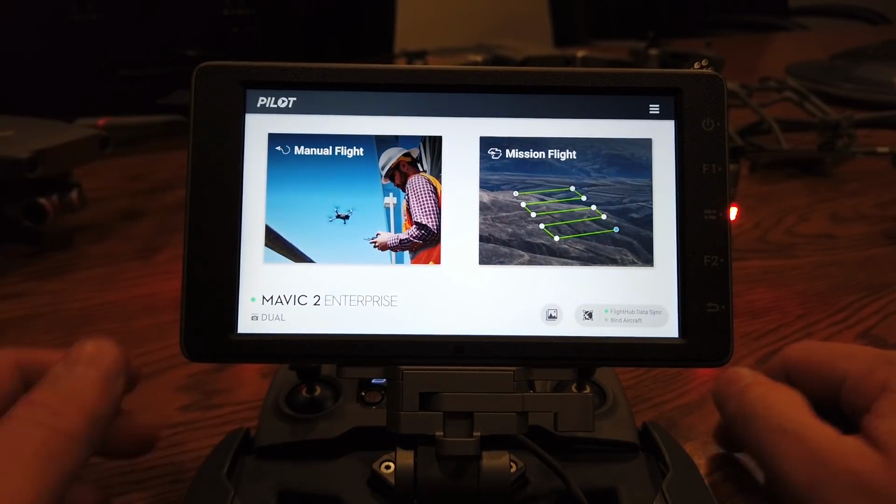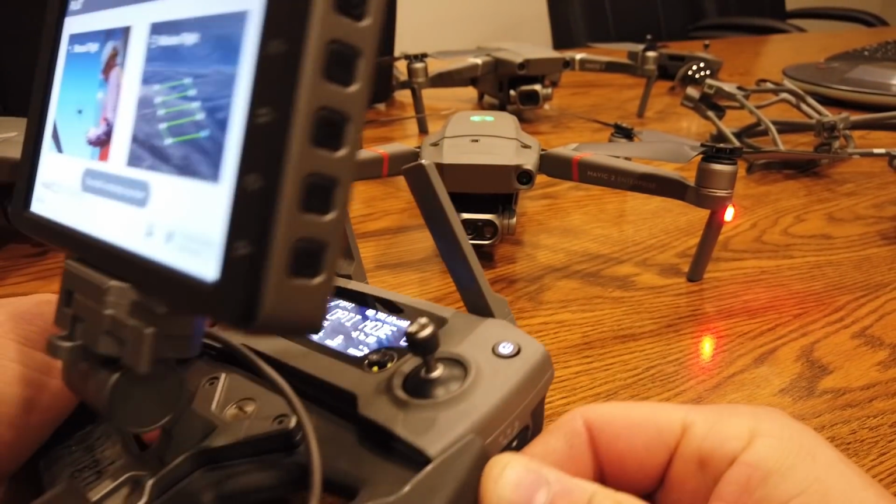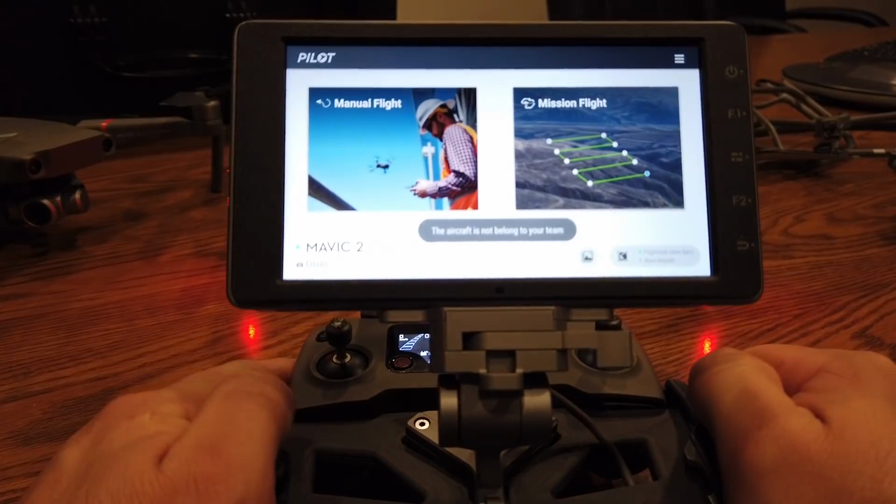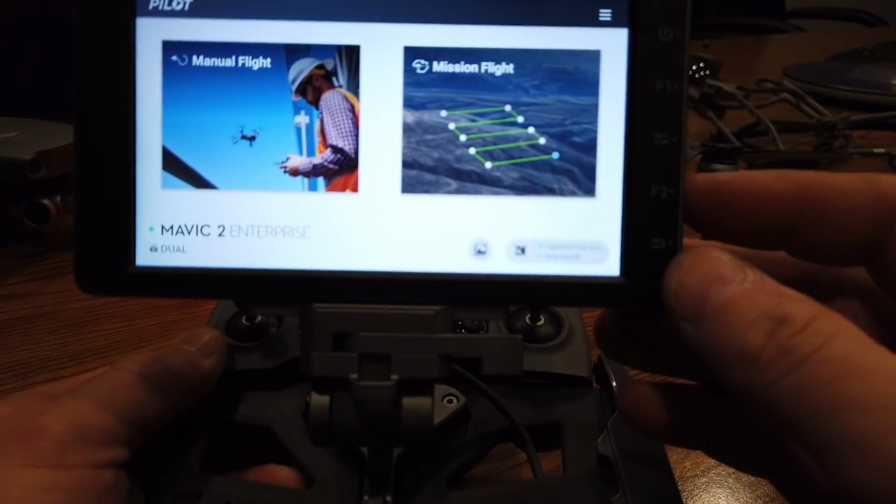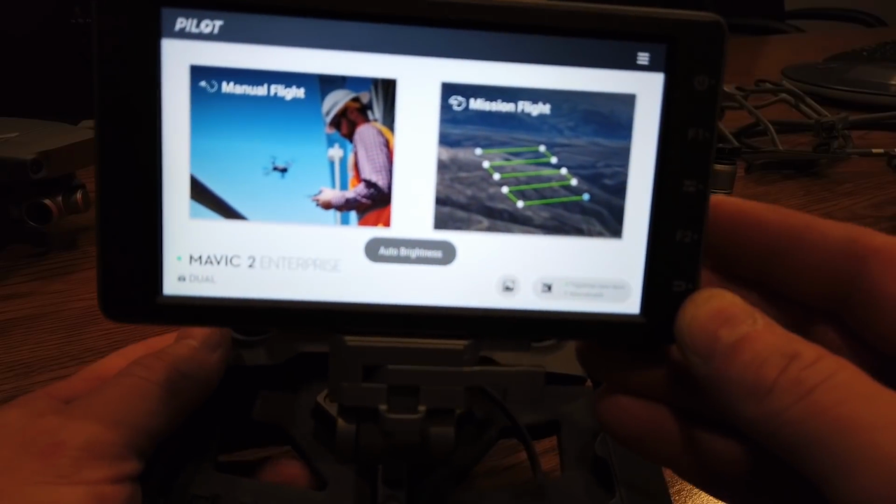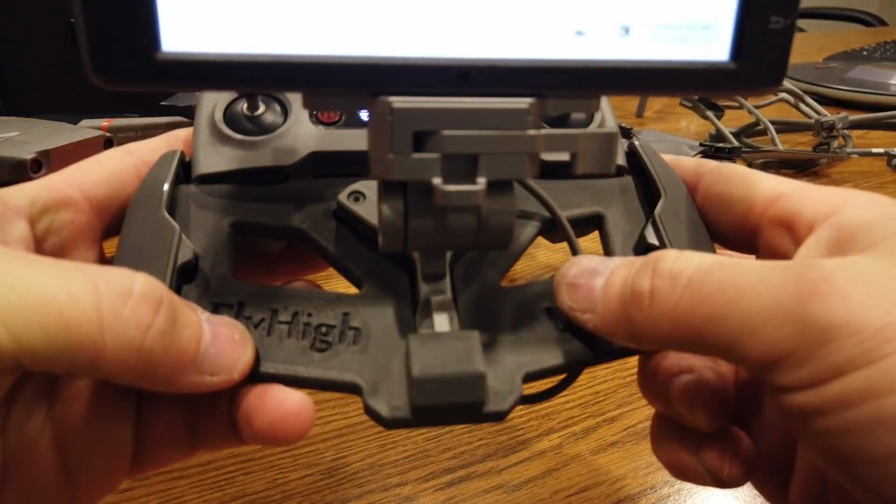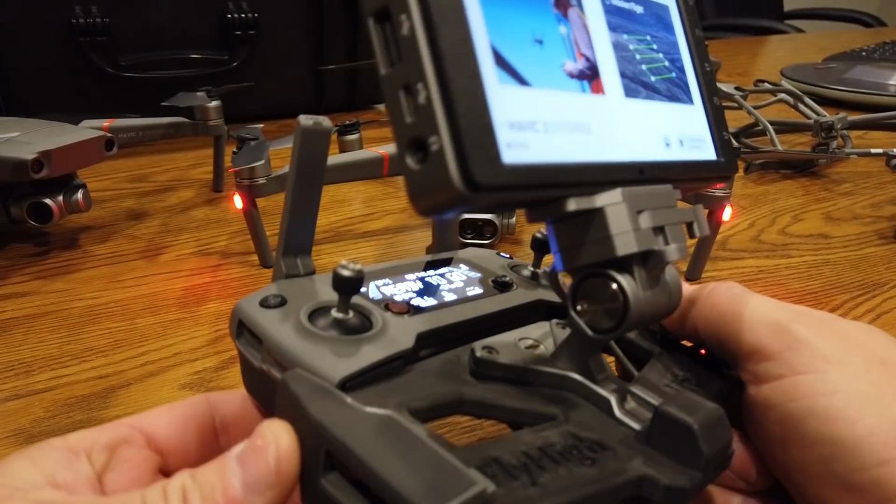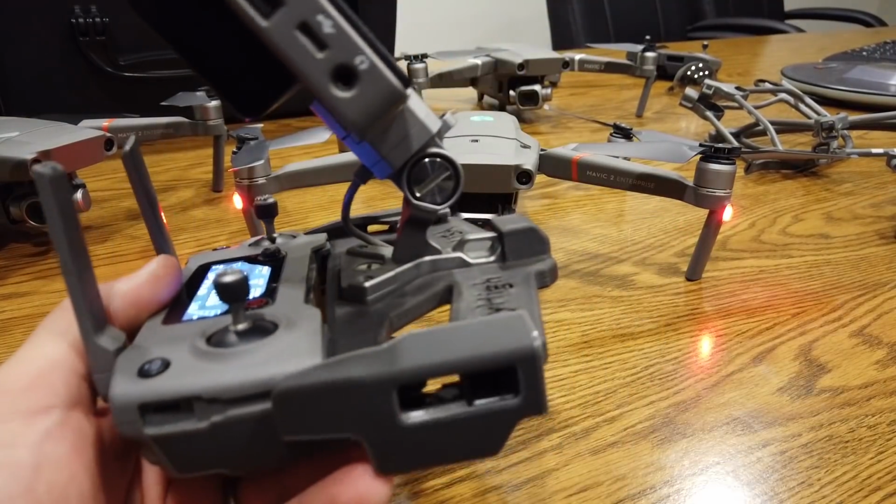All right, so here we go. By the way, this is the controller. It takes the same controller as all the other Mavic 2s, including the Zoom version. I prefer the Crystal Sky, the DJI Crystal Sky is what I'm using. I'm using this adapter from Fly High USA. And of course, there are some adapters that come with this.